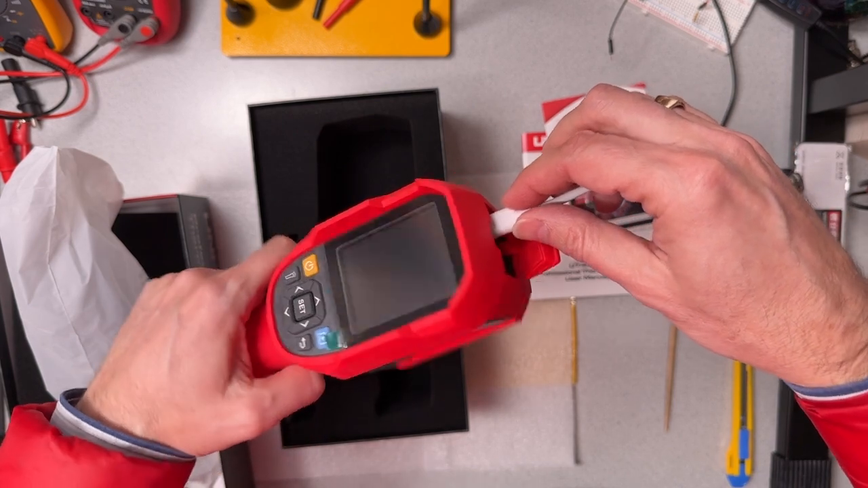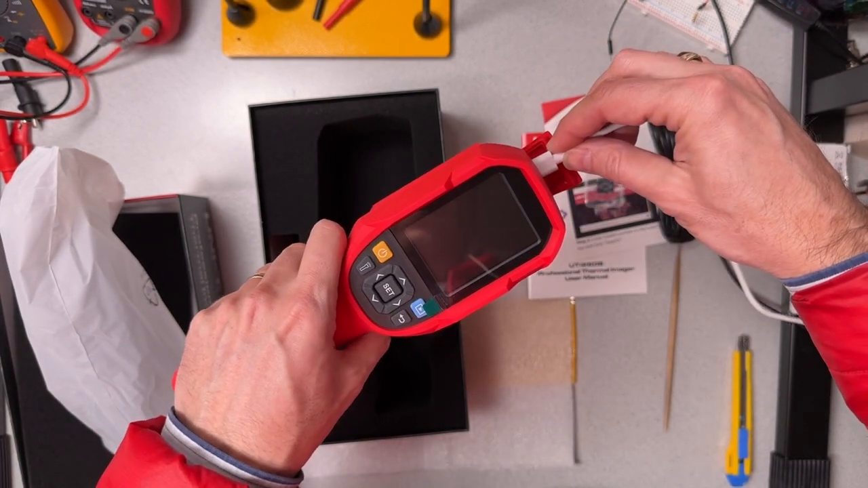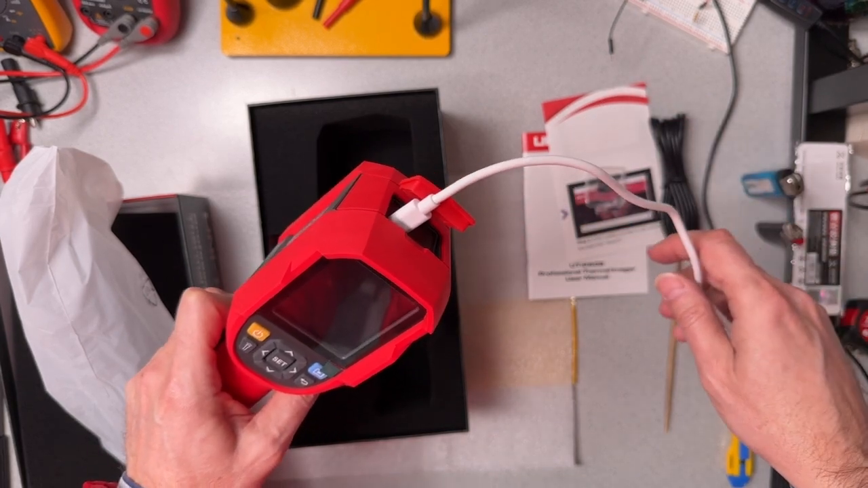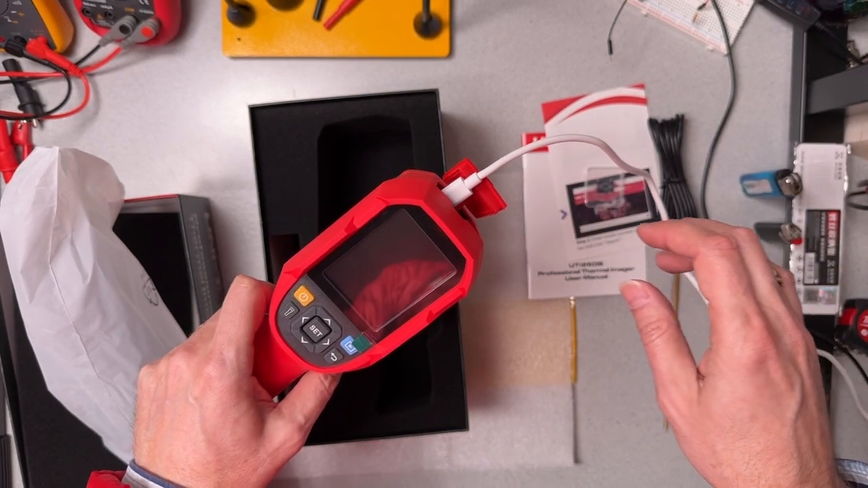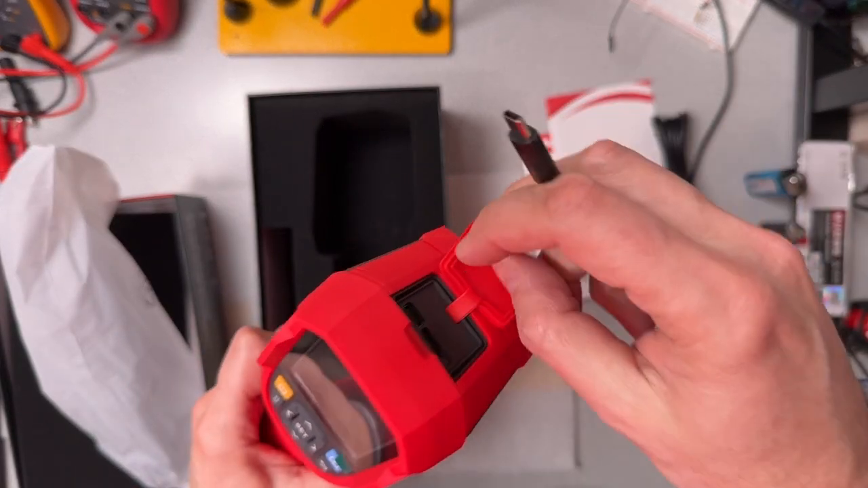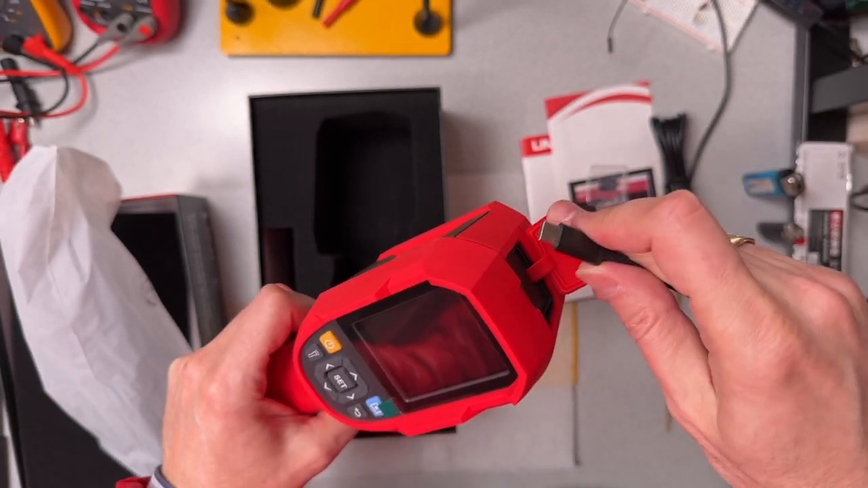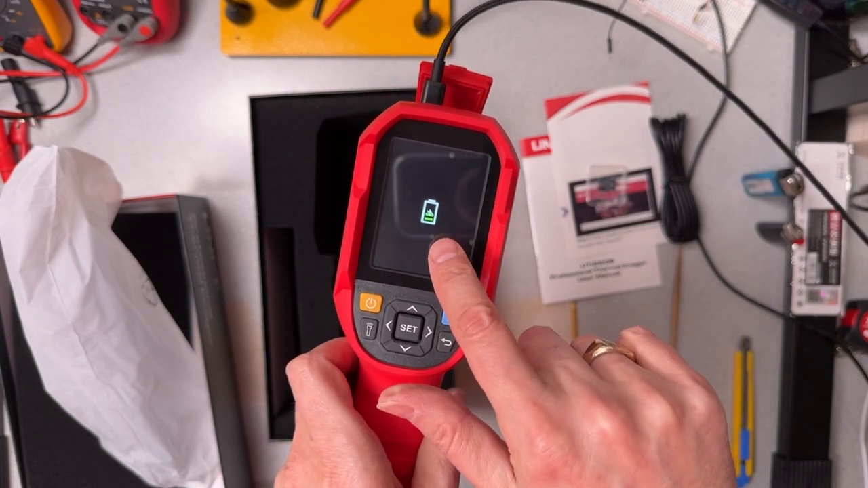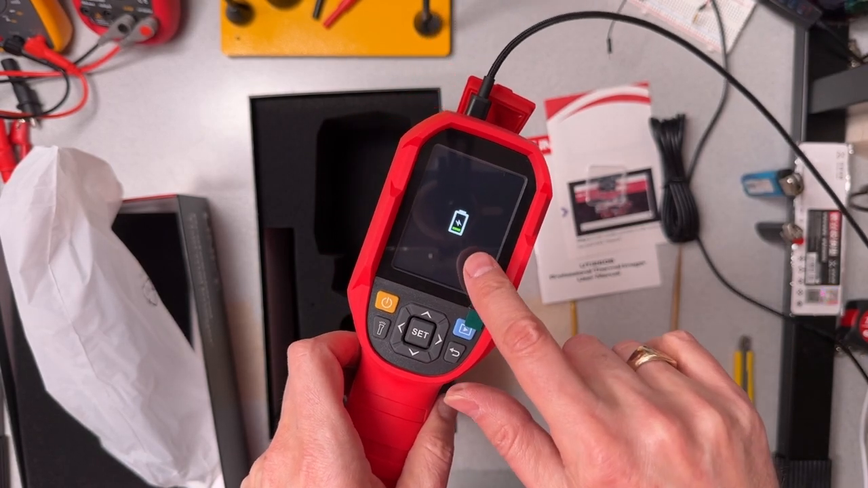So I've plugged that in. I'm not sure where it would tell me that it's charging. That power adapter is on. So now with the USB-A to USB-C cord, when we plug that in, now we can see a symbol here that shows that it's charging.